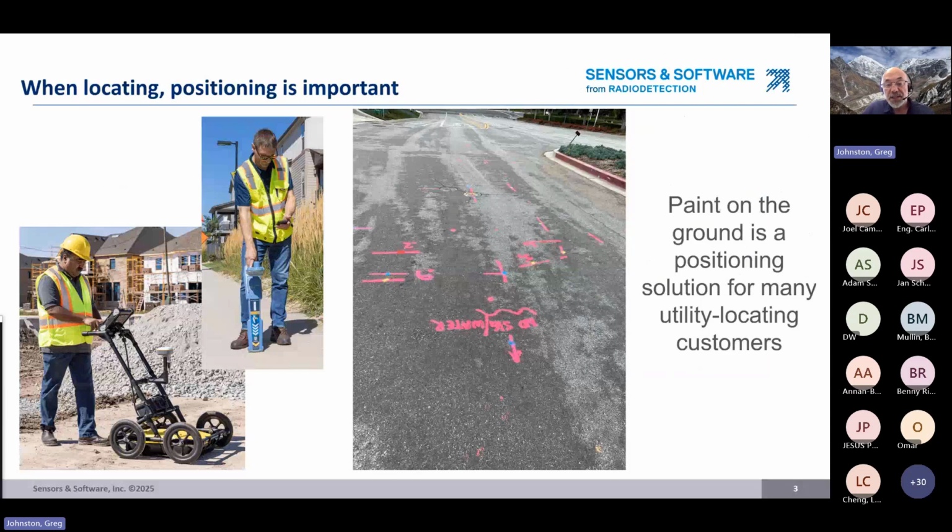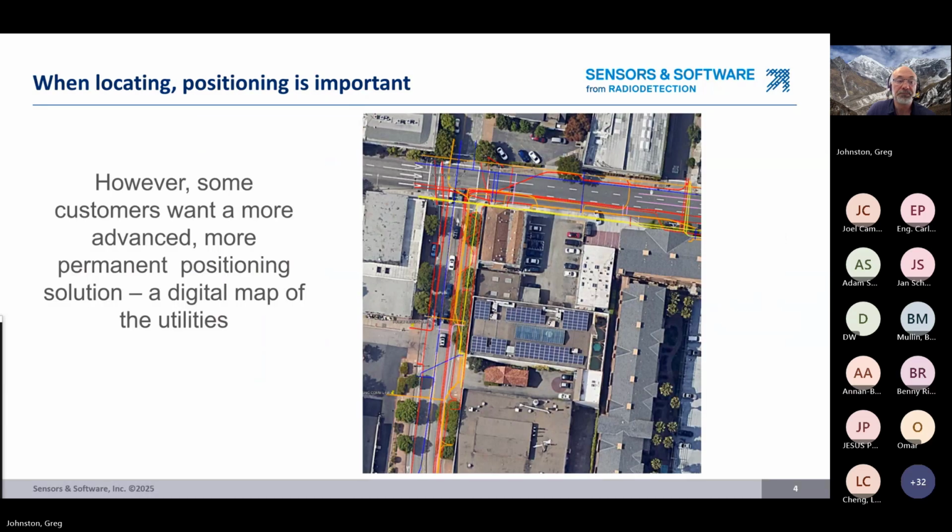So no matter what utility locating technology you're using, an EM precision locator or a GPR, marking the position of detected utilities is critical. So one method of marking the position is paint on the ground. And this is certainly the solution for many utility locators. However, some customers want a more advanced, more permanent positioning solution, and that is a digital map of the utilities.